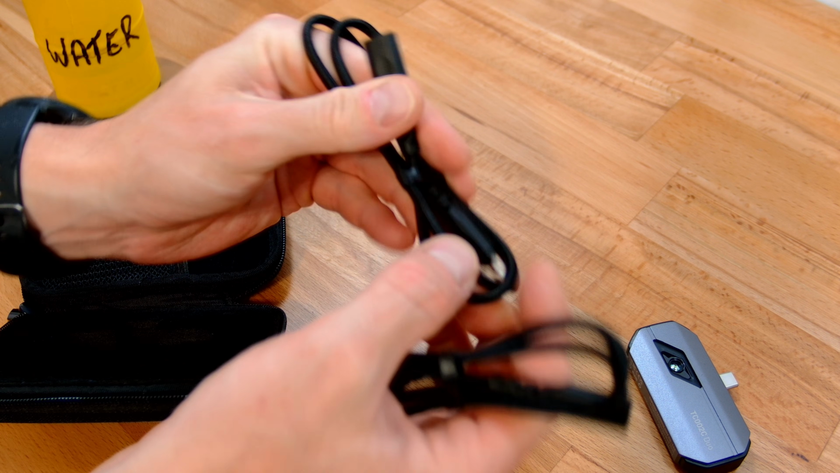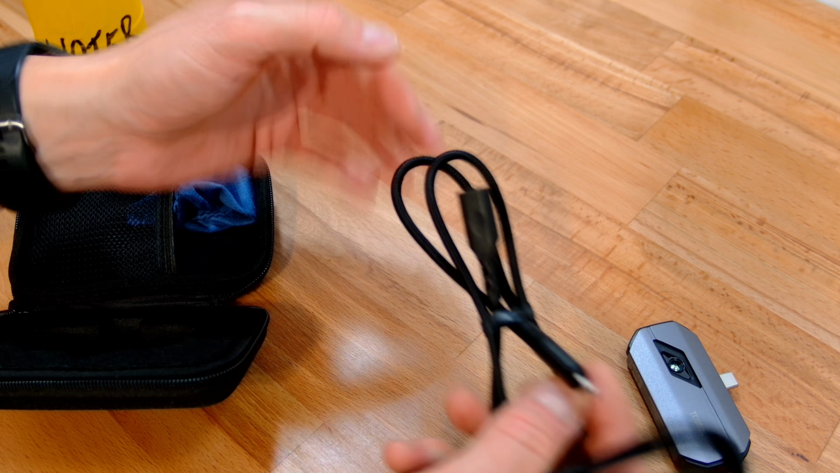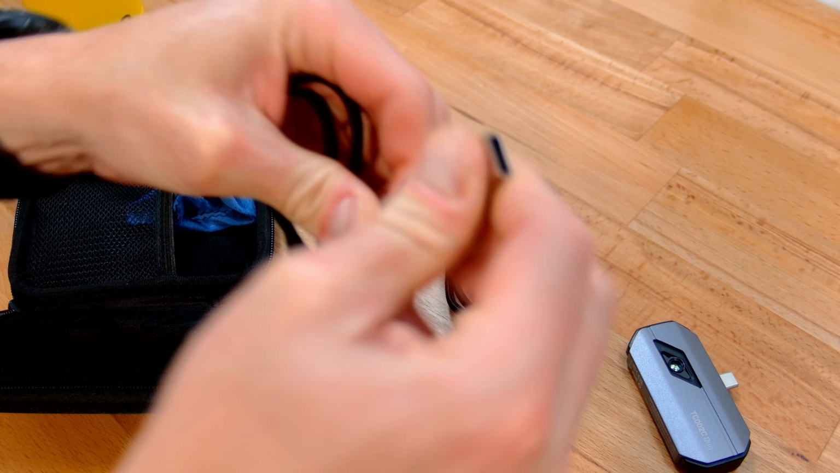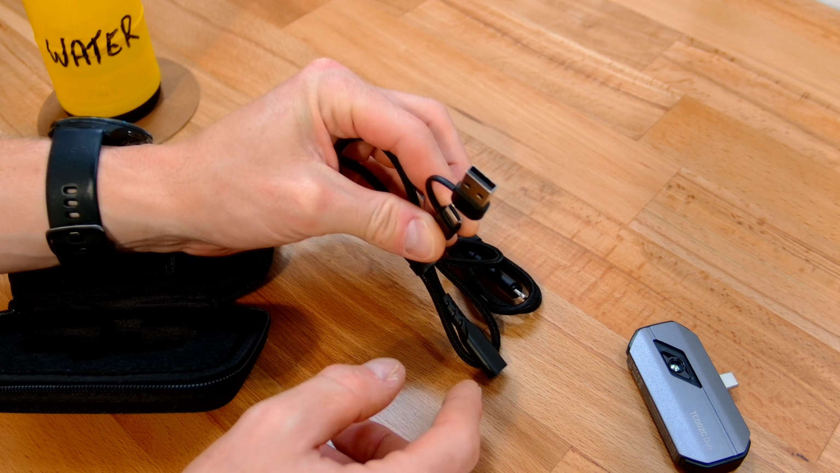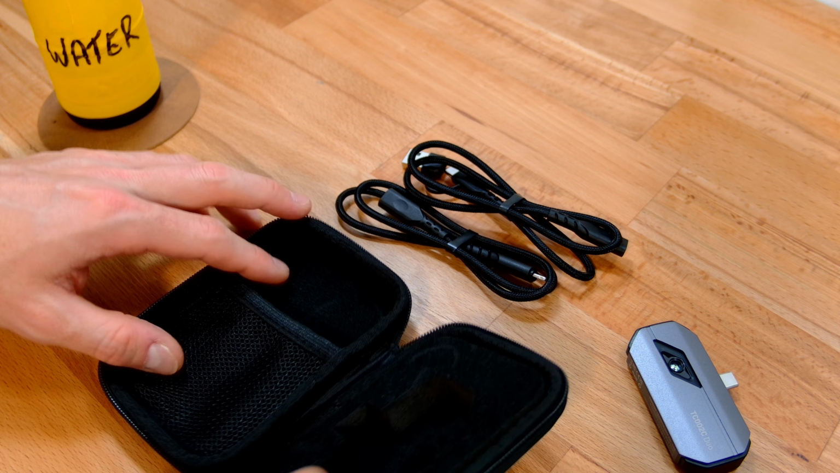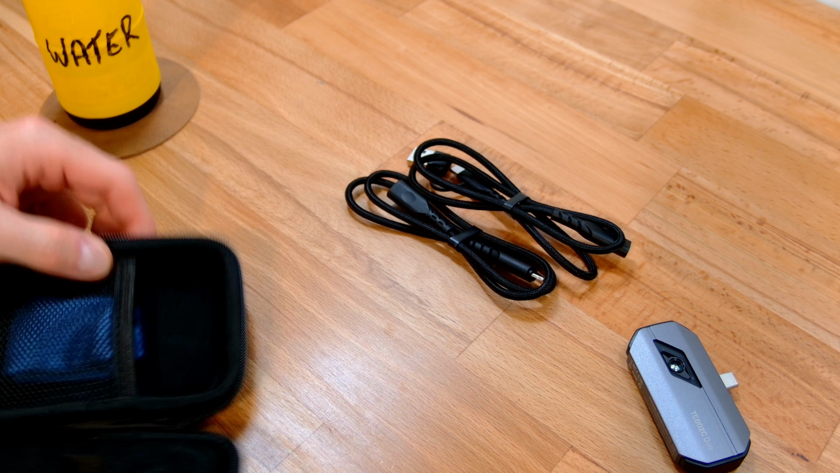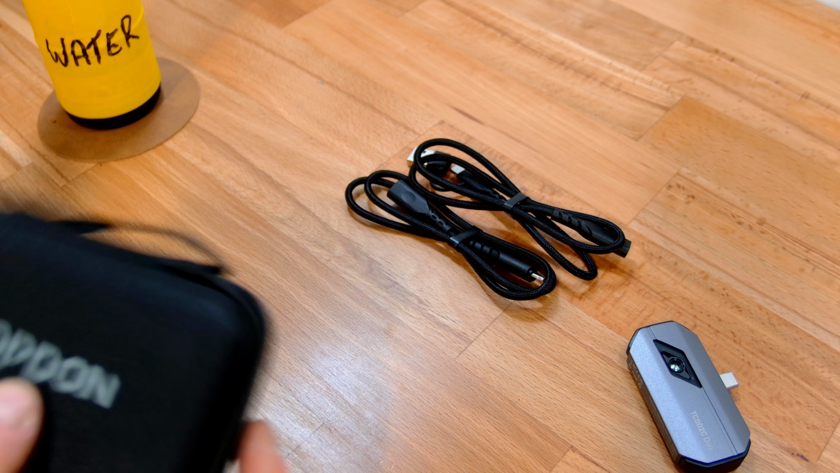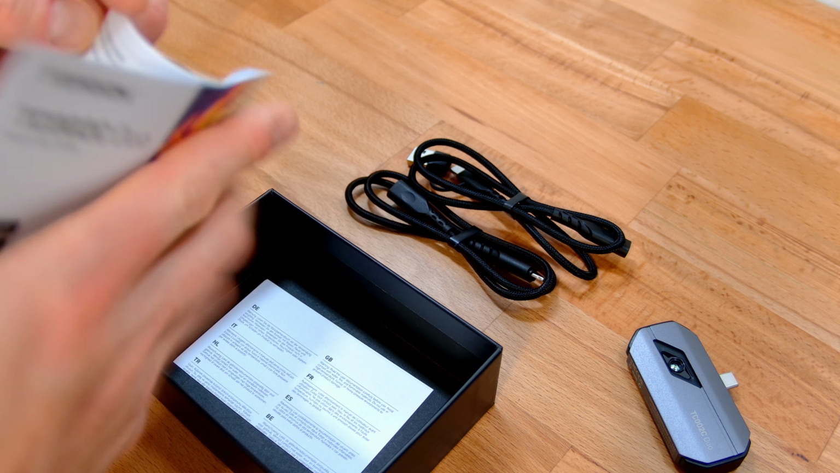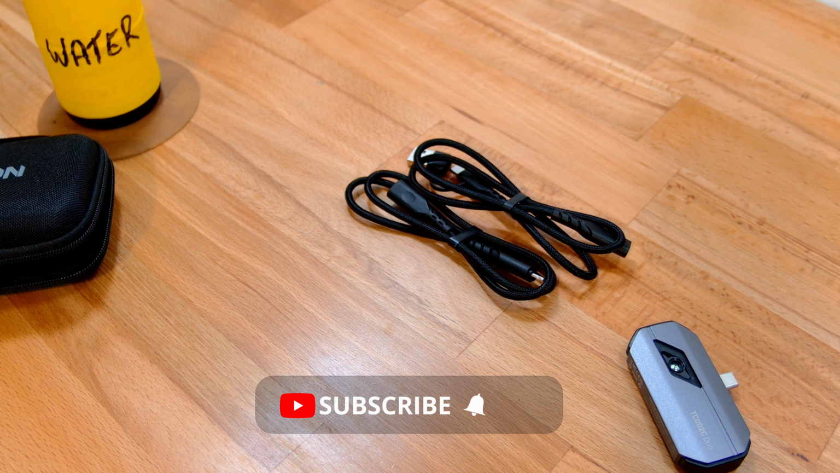Comes with two different cables, which is pretty sweet. It's got a USB Type-C to Lightning for older Apple devices, and then it's also got a USB Type-C to USB Type-C or Type-A cable for, pretty much everything else. You've also got this nice case here, which I do like, a very, very nice feeling microfiber cloth, and a little instruction manual on here. So we're not going to dig through the instruction manual because most people don't actually do that. What they're going to care about is how it performs.